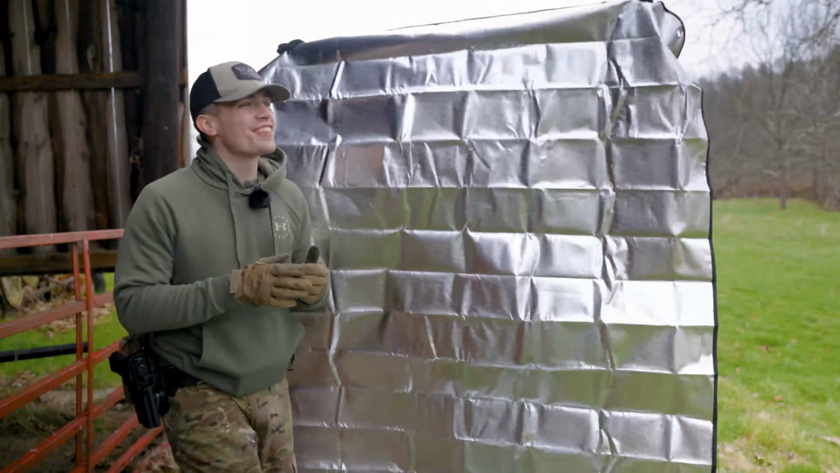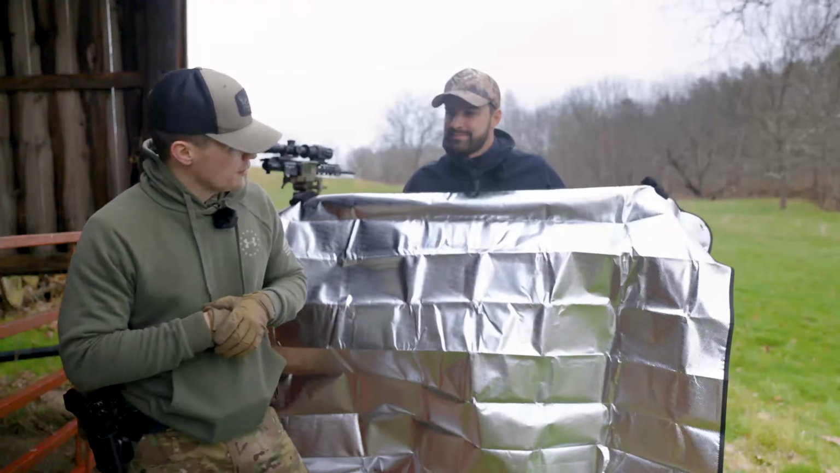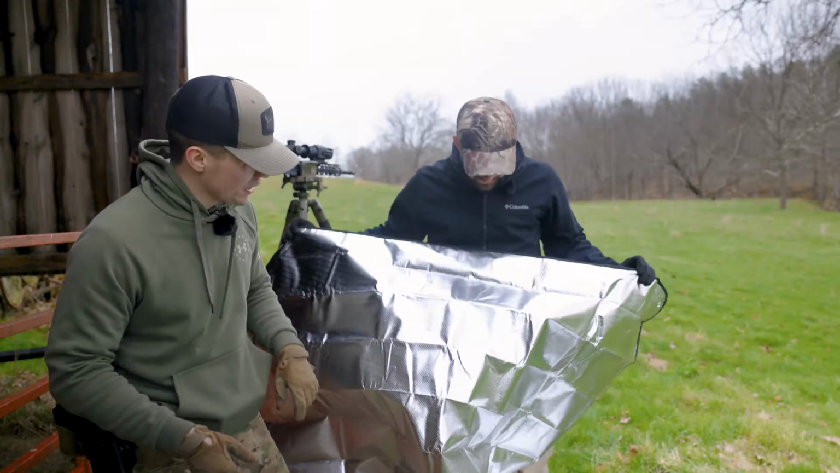For the third option, we're gonna be trying the survival blanket. This is the most expensive survival blanket at Walmart. It costs the whole $11. We've seen some people do this online, and it's worked. It's got a big green thing, or wow, green? I'm blind. Orange thing on the back.